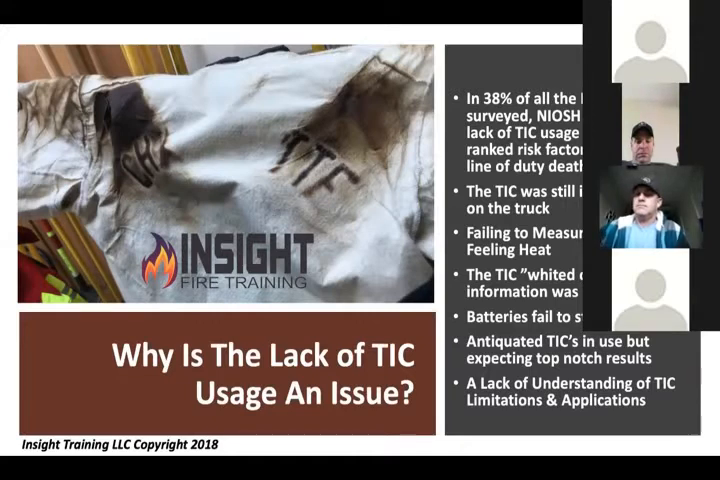It's trying to tell you it's too hot. New TICs don't white out anymore. The problem with them now is I've heard, oh, my camera whited out. Well, they got moisture on the screen because we haven't been taught that every time we wipe our face piece, the front of your camera has something known as a lens. You need to wipe that because if it gets junk on it, it's just like my glasses. You will not be able to see.